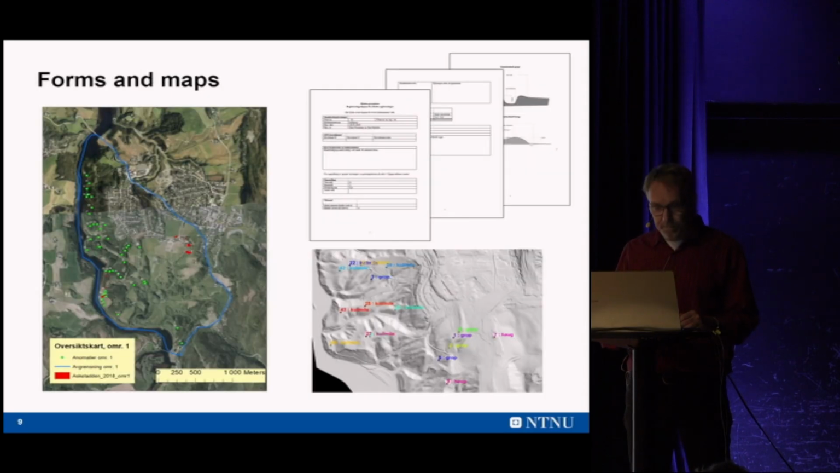Yeah. What they were provided with was maps. They got orthophoto with all the interpretations that we have done beforehand. And they also got these LiDAR model images. So they got these two different maps to carry with them out in the field, together with forms where they could fill in information. And they also made measurements of the features they identified.